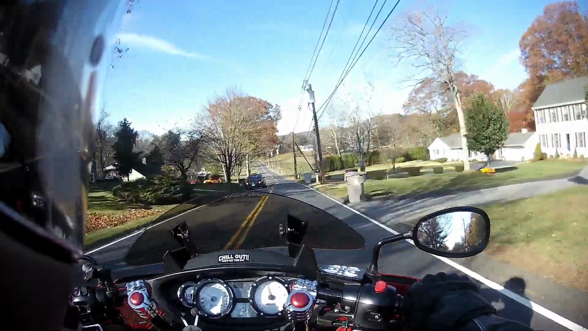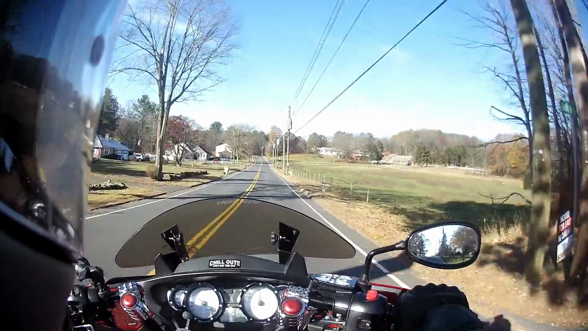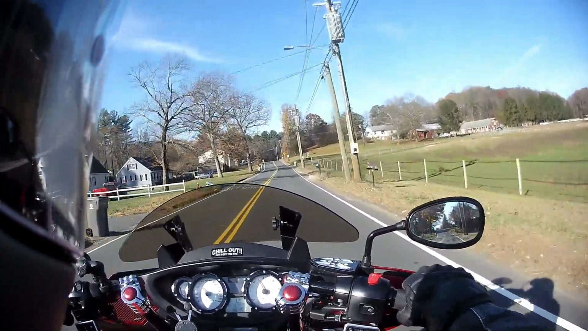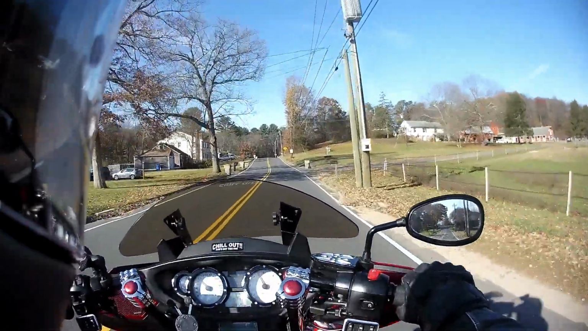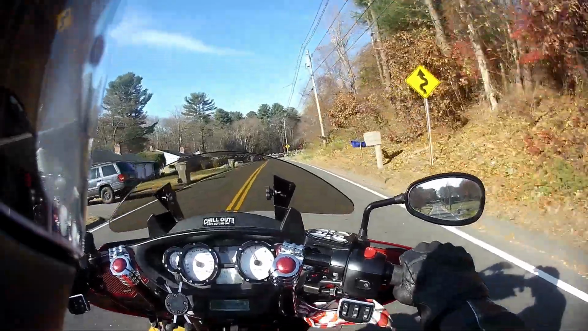However, I did lower the gearing because it was due for a chain and sprockets. So I lowered the gearing, and that made a huge difference. It's much more well behaved in the dirt. Matter of fact, I just put a video out on that.